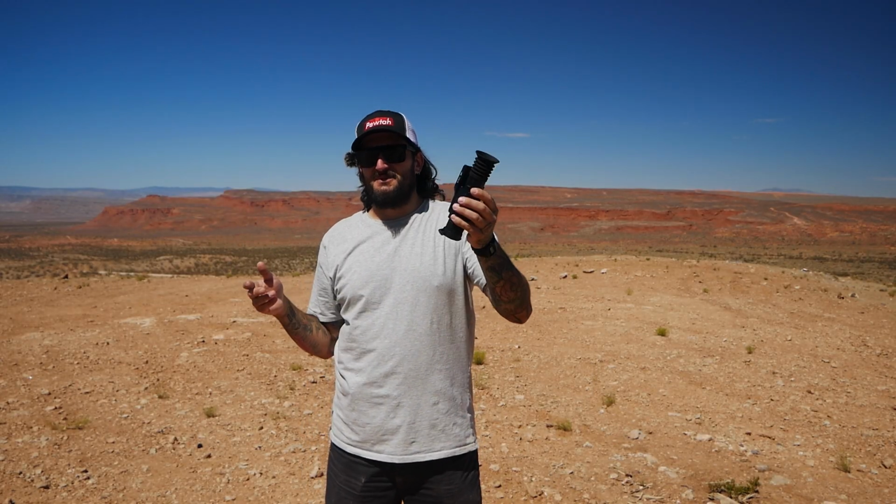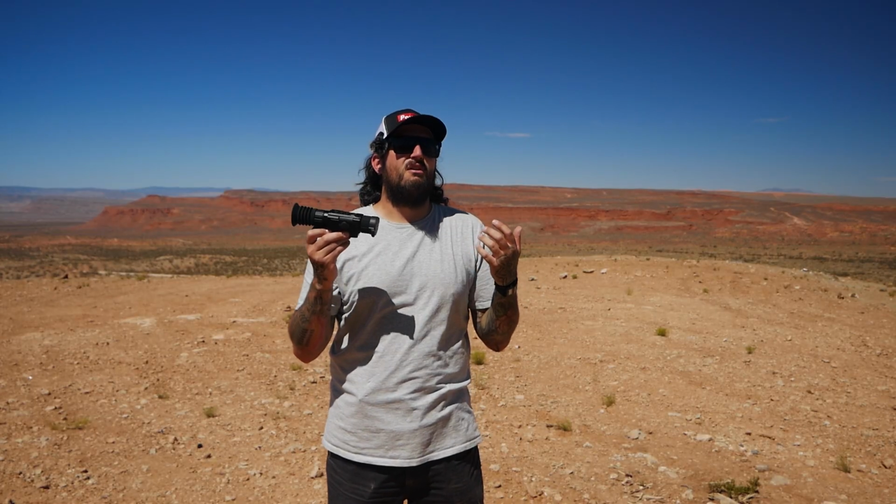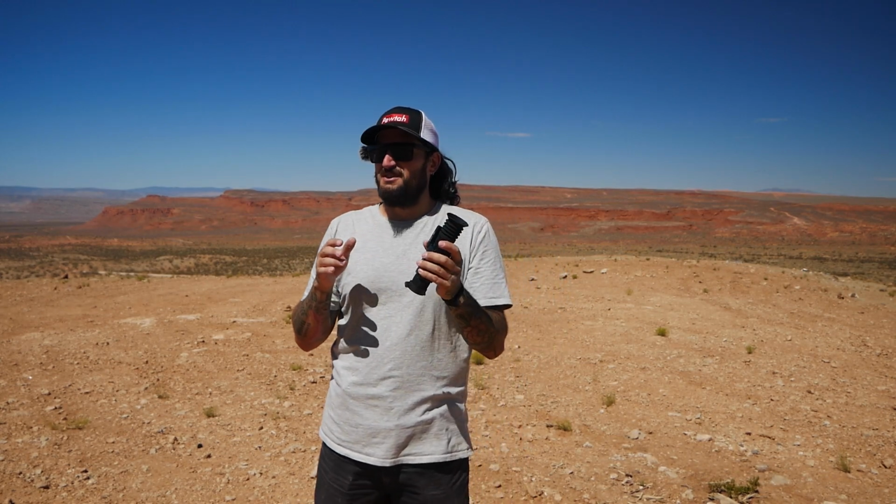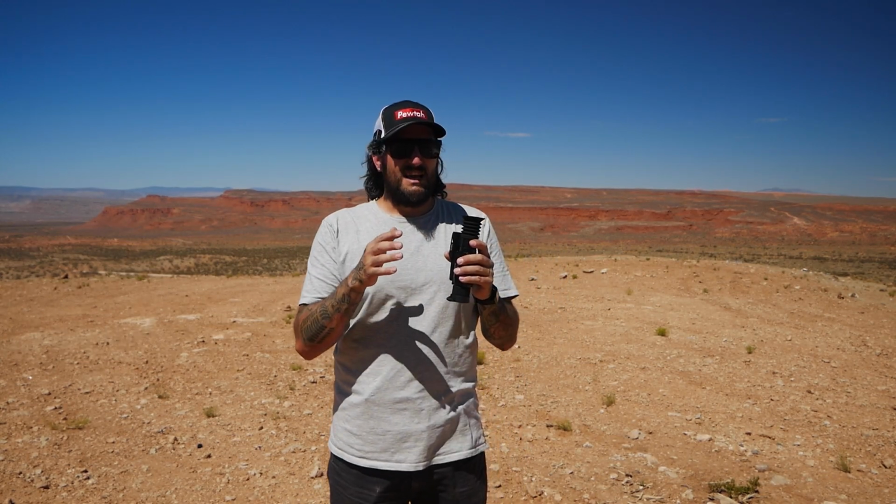So this thing is relatively well priced compared to other optics. This is only $1,000 as compared to other optics with the same or similar features that are closer to $2,000. So affordability wise, I think this thing is really awesome. This is one of my first experiences with thermals, and it's pretty friggin' cool, to be honest with you.